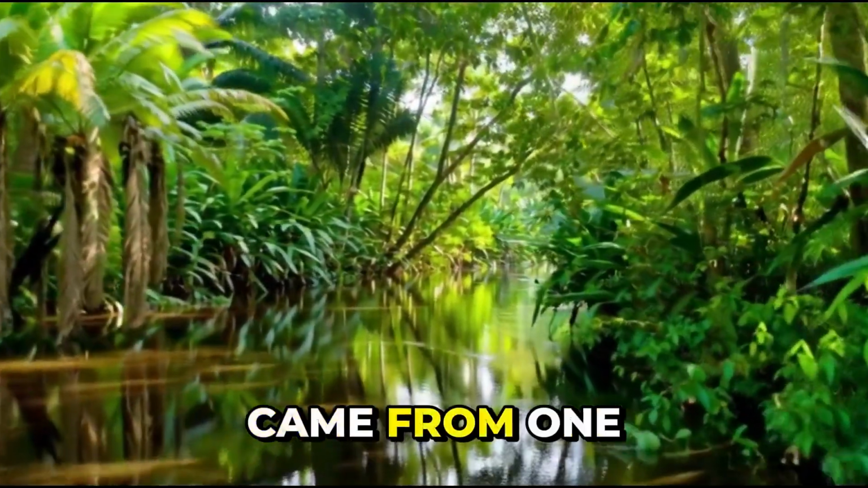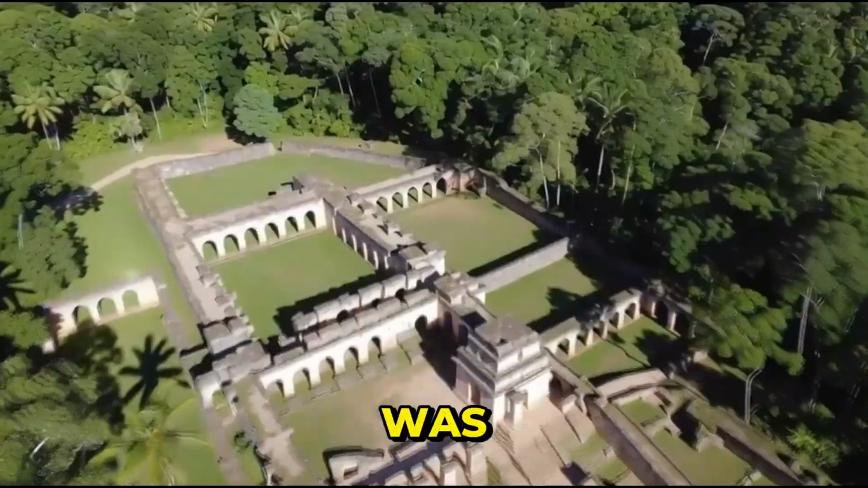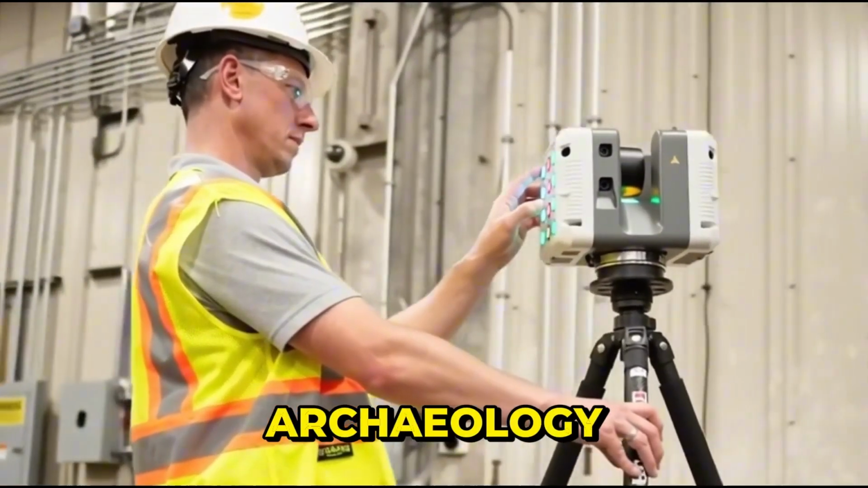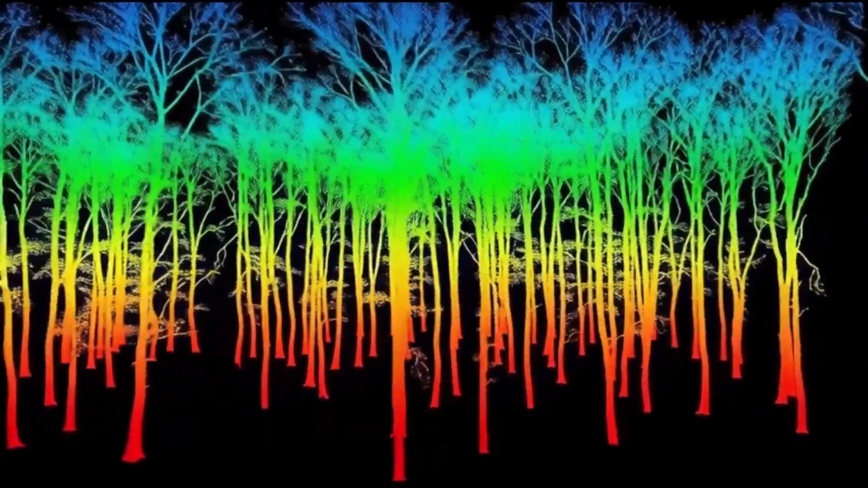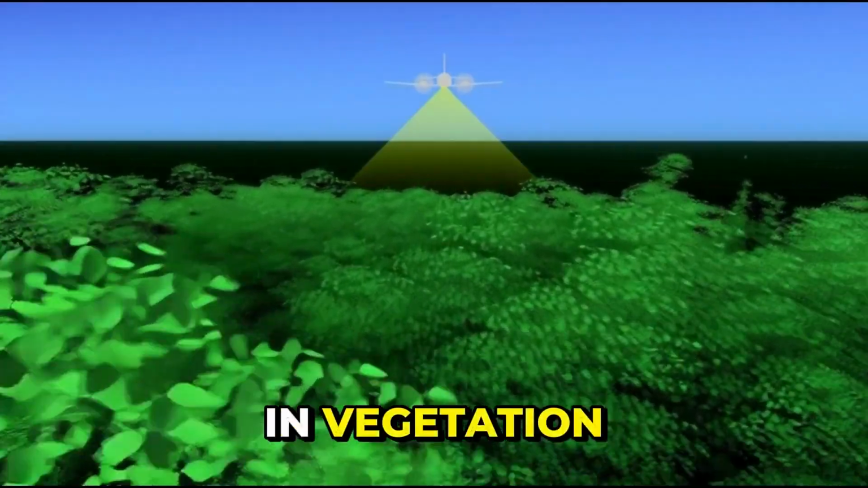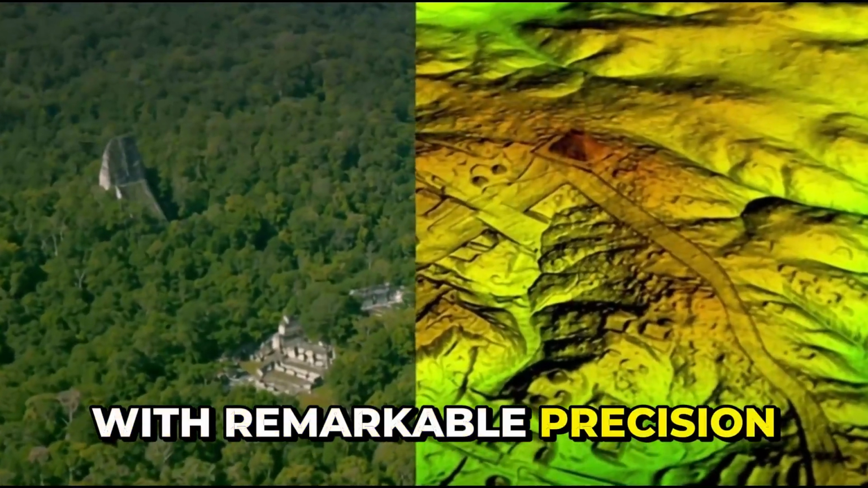But that assumption came from one major limitation. Dense jungle makes it extremely difficult to see what lies beneath, which meant archaeology in the Amazon was, for a long time, working with an incomplete picture. That picture began to change with a technology designed not for archaeology, but for mapping terrain. Lidar, short for light detection and ranging, uses laser pulses fired from aircraft to measure the shape of the ground below. Crucially, those lasers can pass through gaps in vegetation. When the data is processed, the forest canopy can be digitally removed, revealing the landscape underneath with remarkable precision.